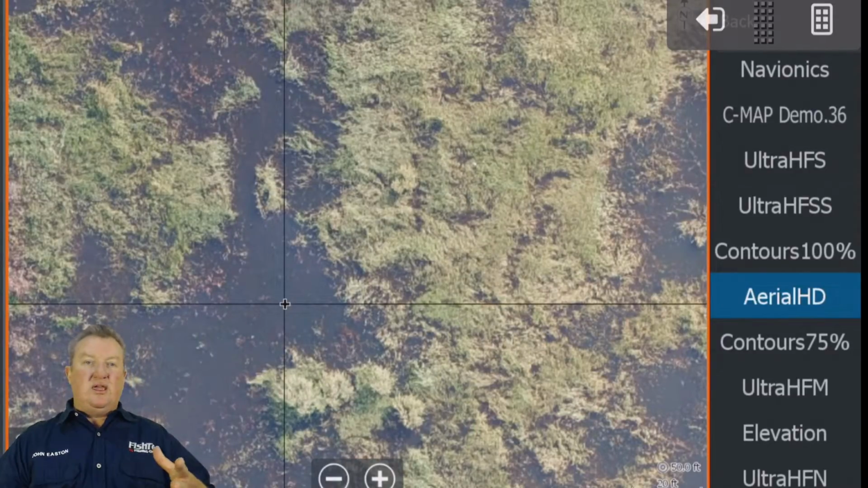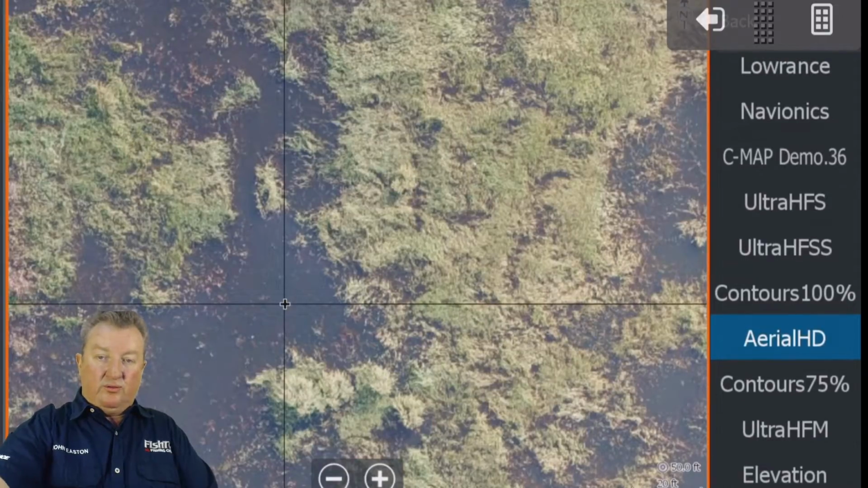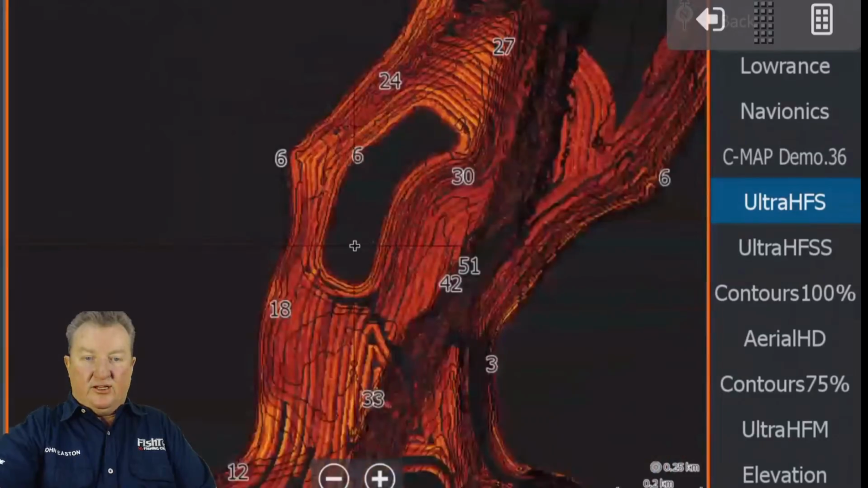Sure, if the dam level changes, things will change. They'll go underwater. They'll come out of the water completely. Who knows? So just keep that in mind with regard to the aerial HD data.